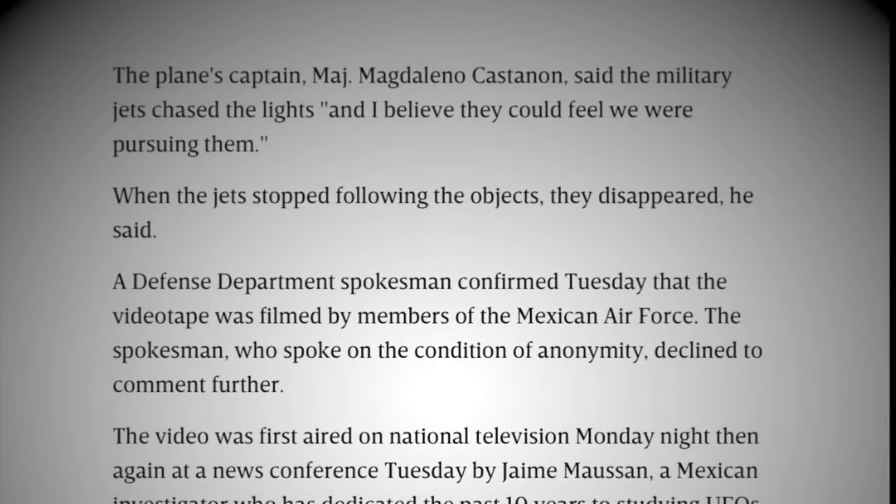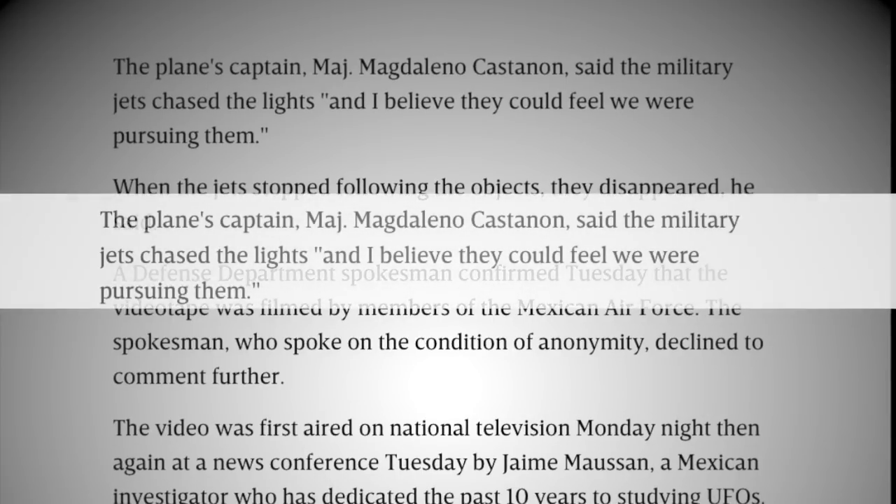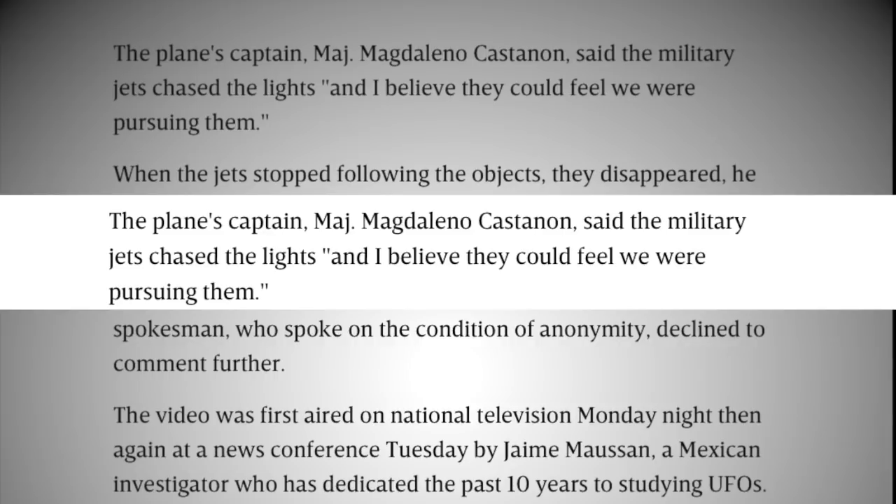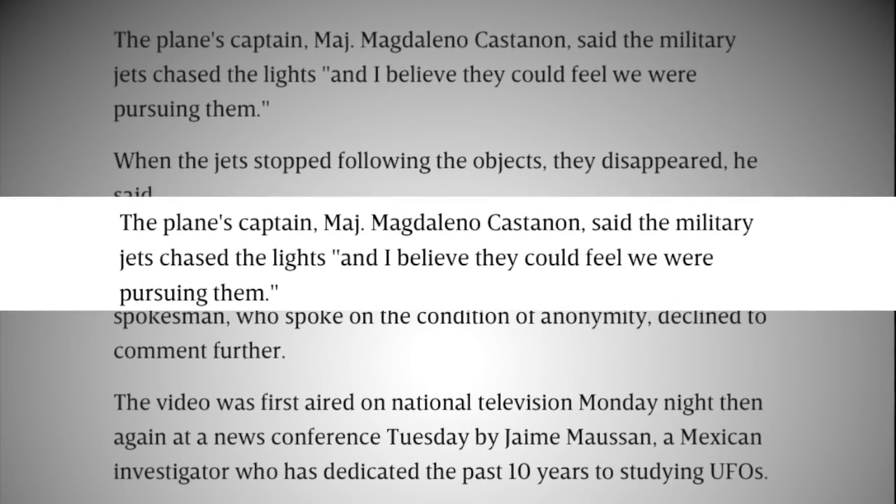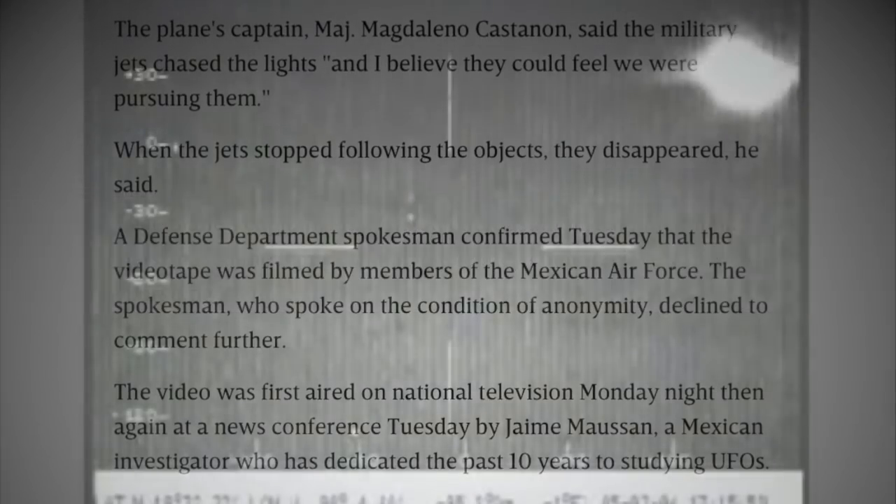A report from the Associated Press adds more. The captain said he attempted to chase the lights and at one point felt surrounded. Quote, "I believe they could feel we were pursuing them." The flight recording somewhat backs this up. Crew members report objects at different positions.